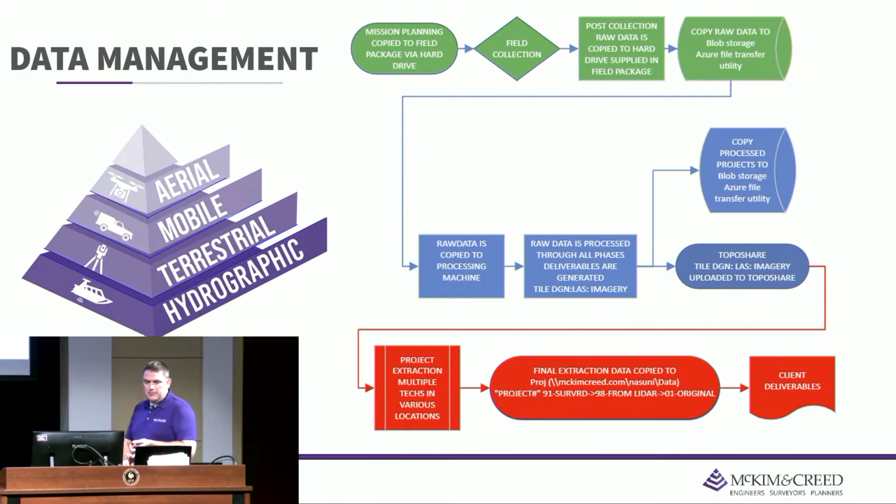And I have another redundant copy of my LAS that's being hourly broadcast on the Topo share. So my extraction team, which is spread all over the eastern seaboard right now, can pull their data down locally and start the extraction process. At the end of the extraction, all of our final deliverables are generally small in comparison to those large raw and processed data sets, which are 500 gigabytes to multiple terabytes of data. So a lot of that data gets pushed right back to our typical servers.